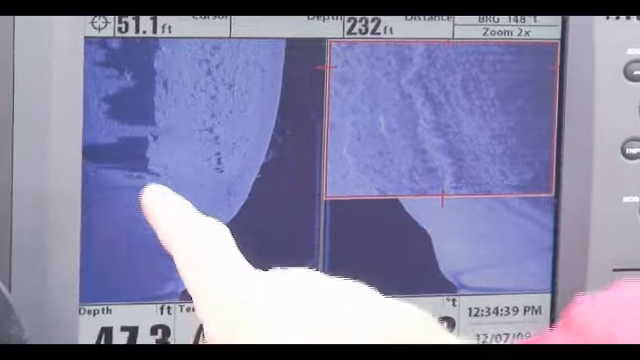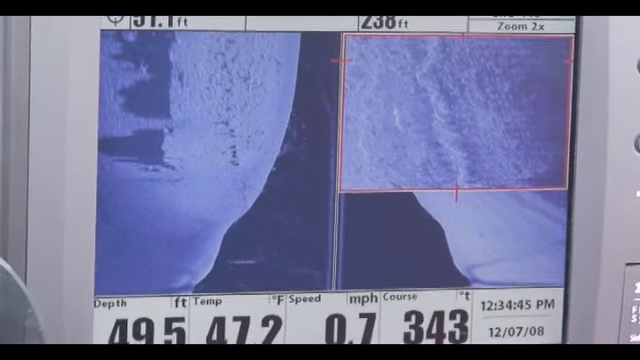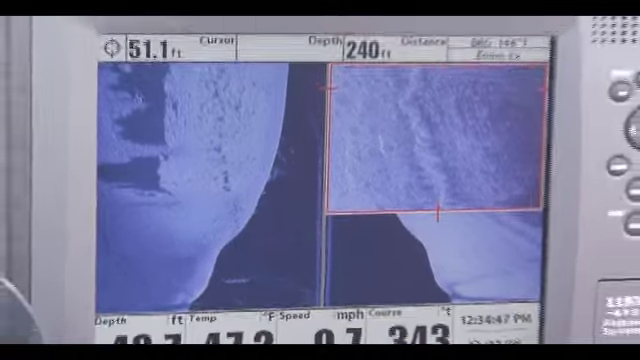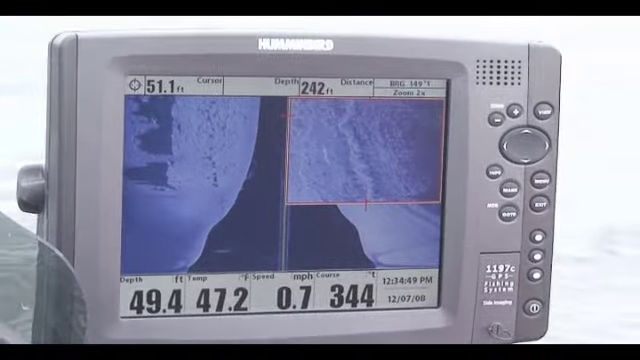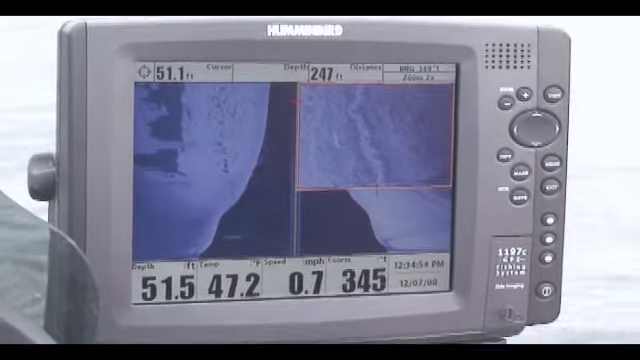And how we know that is by the shadow, the length of the shadow coming off there, because the side imaging beam shooting off to the side of that can't bend and see below it. So you're getting that big shadow of that ledge from the drop there. Good place to hold fish.